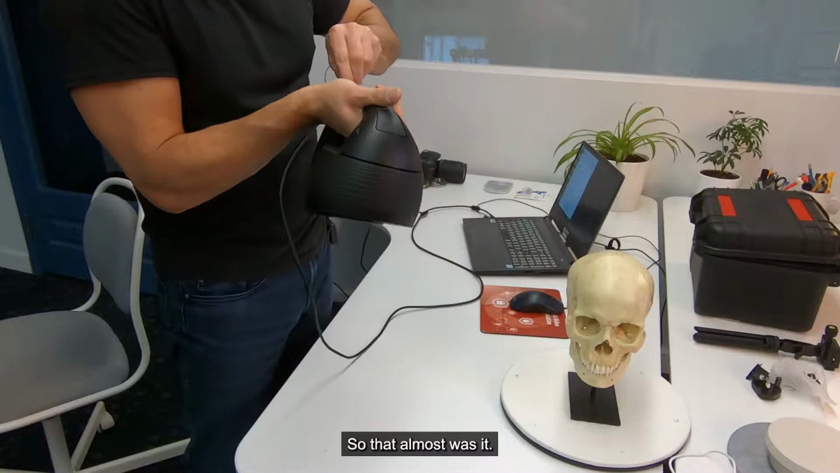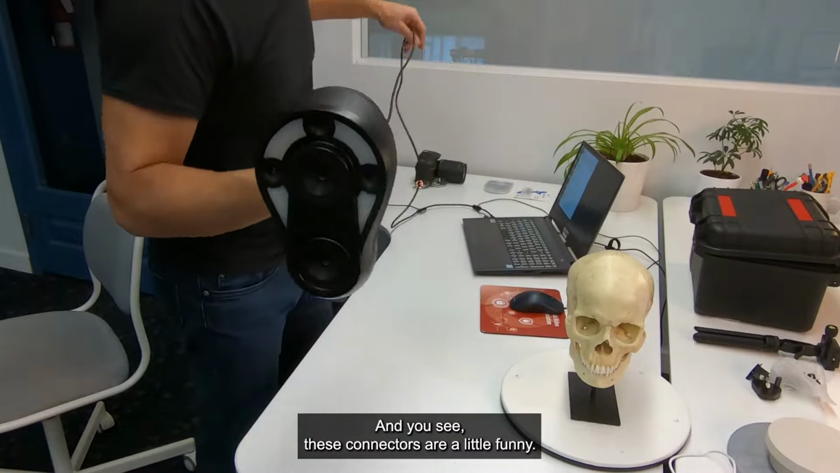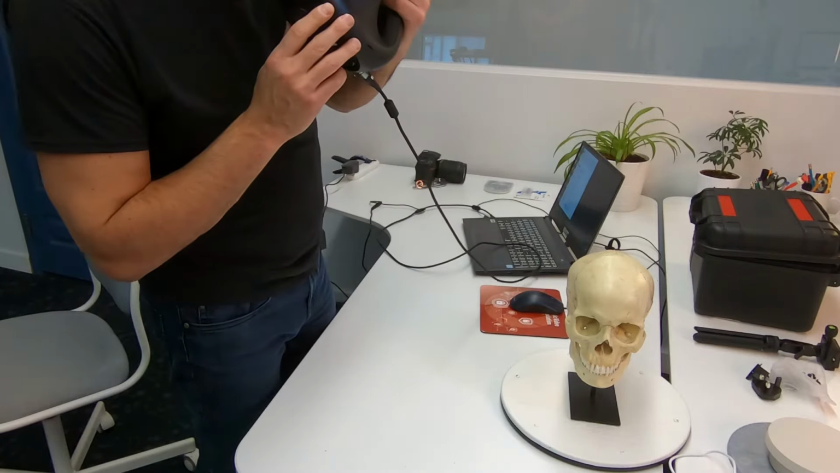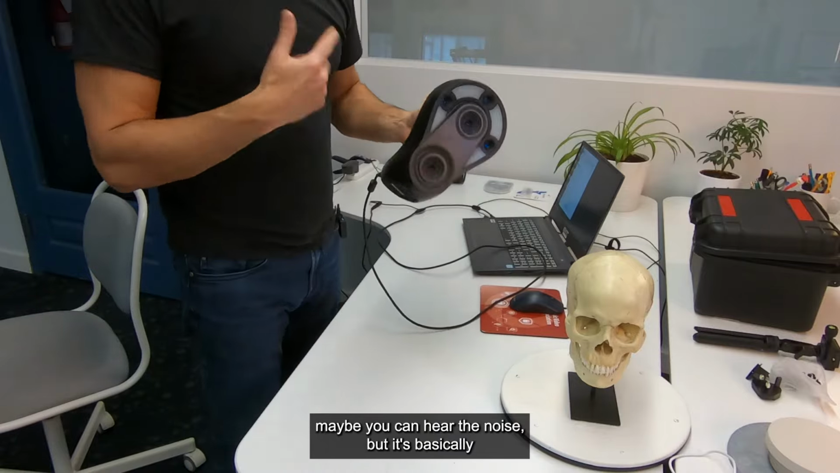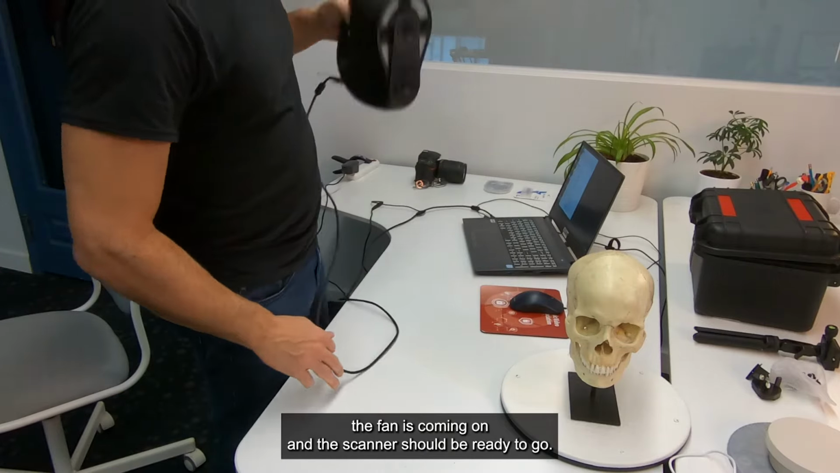So that almost was it. Let me try it one more time. And you see these connectors are a little funny. Anyway, it's in there, and as soon as I plug it in, I don't know if you can hear this on my mic. Maybe you can hear the noise. But it's basically the fan is coming on, and this scanner should be ready to go.